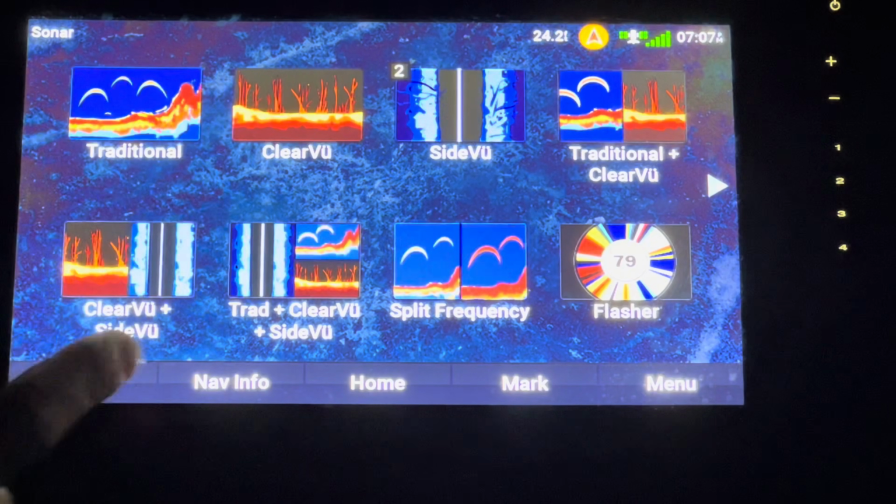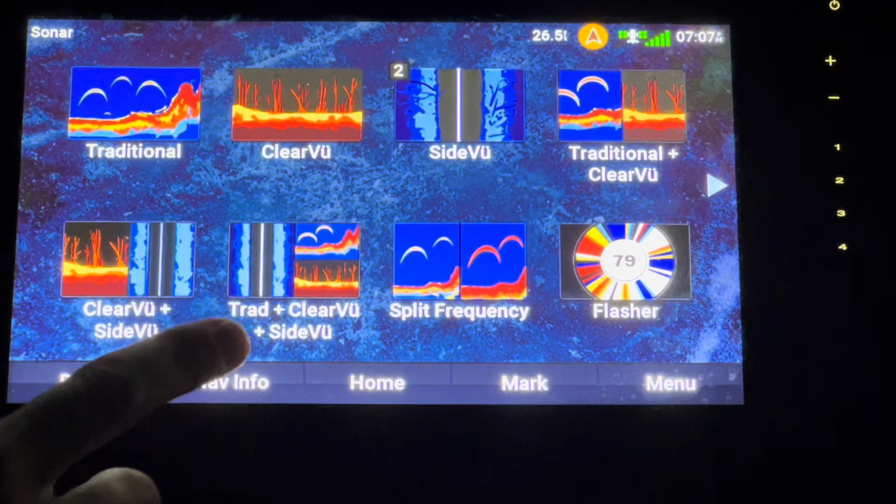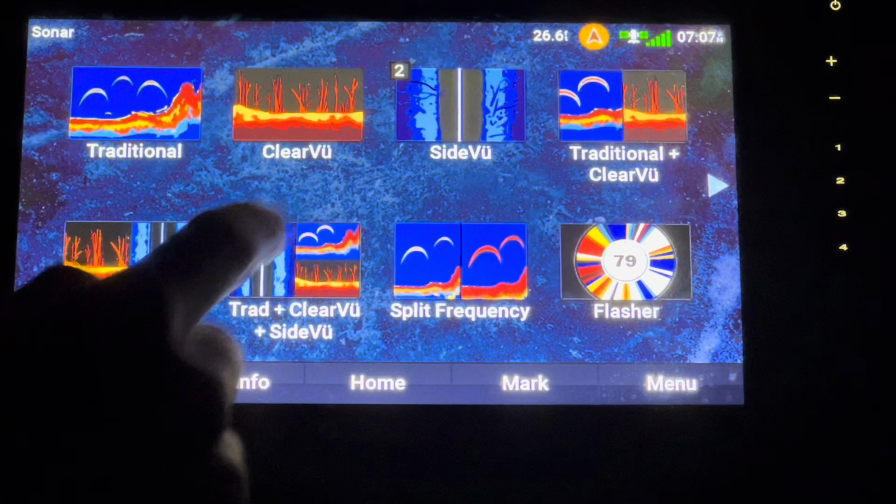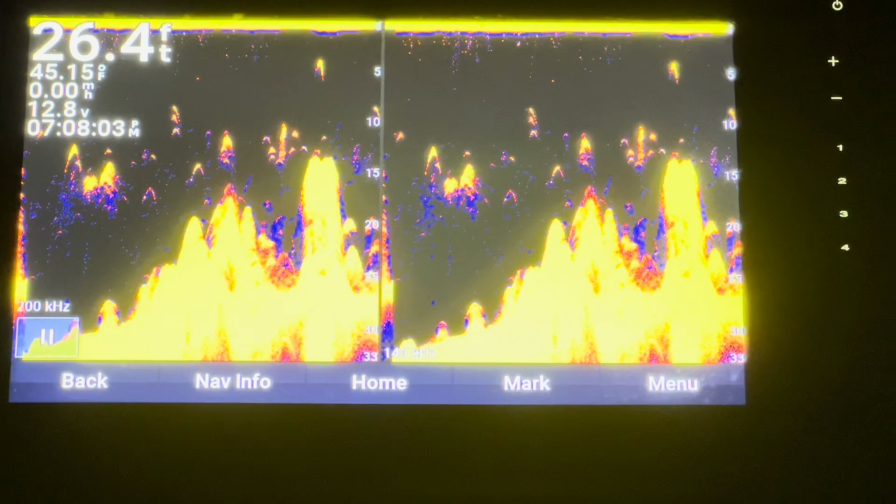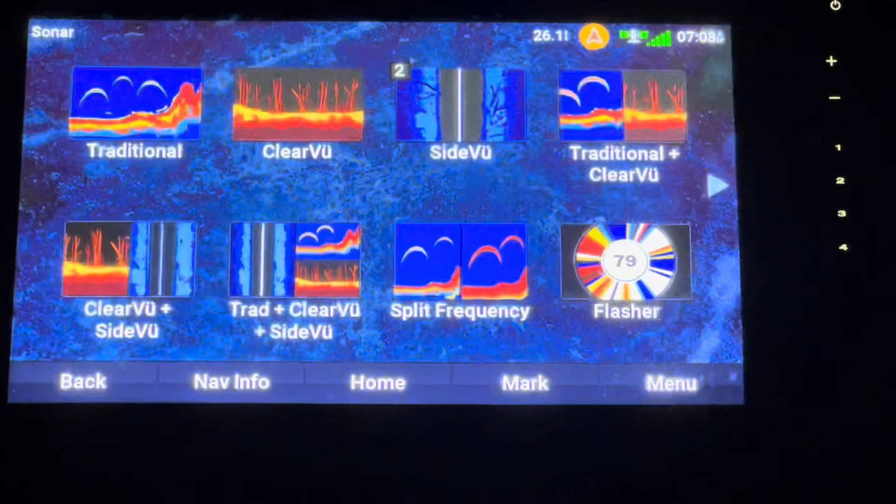Traditional plus clear view is going to be those first two together. Clear view, side view, pretty self-explanatory stuff. Traditional, clear view and side view. Split frequency, so it's going to be two separate frequencies. Sometimes you'll see different things on different frequencies. So that's where that comes into play.